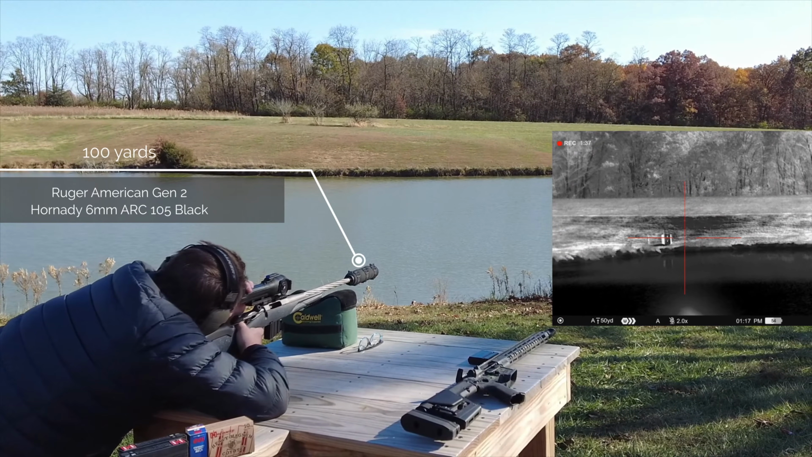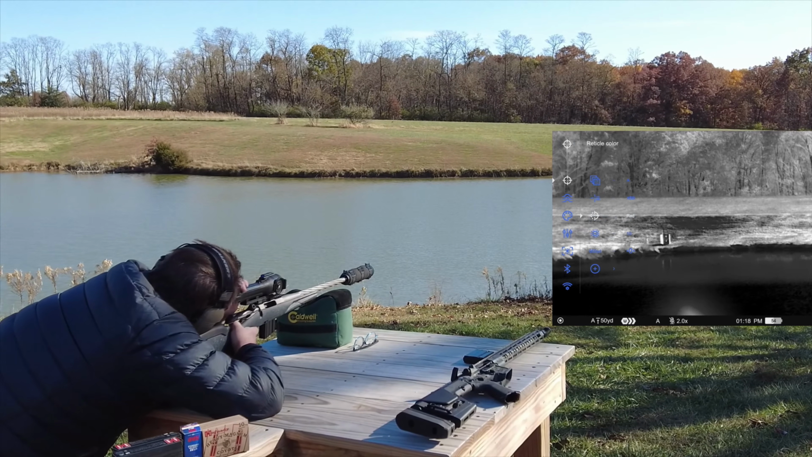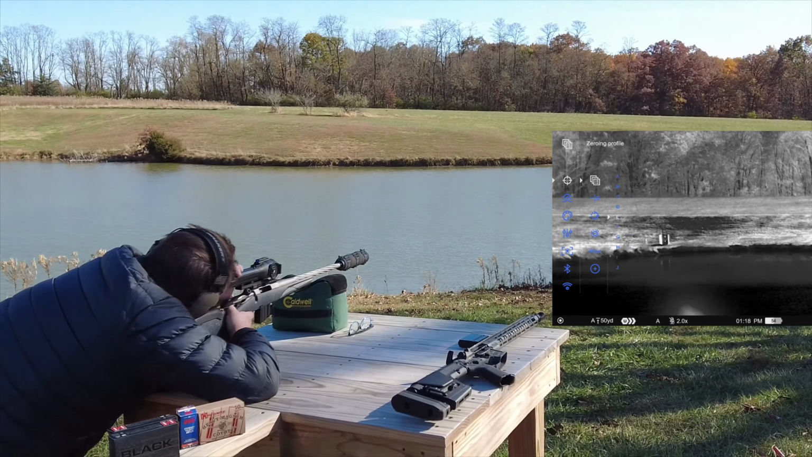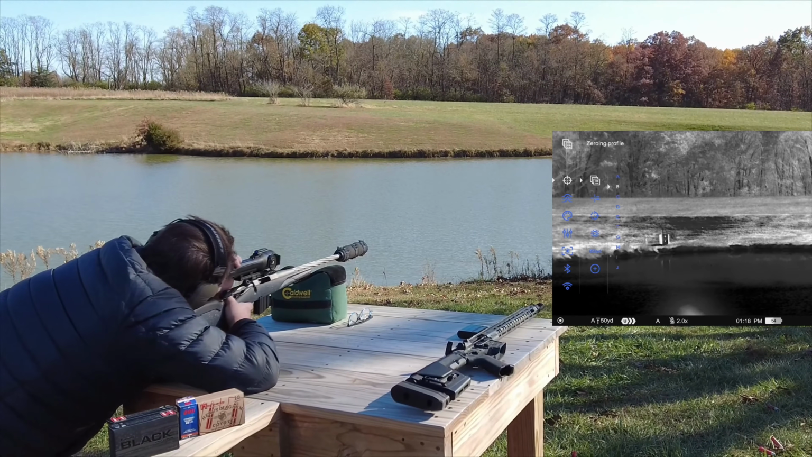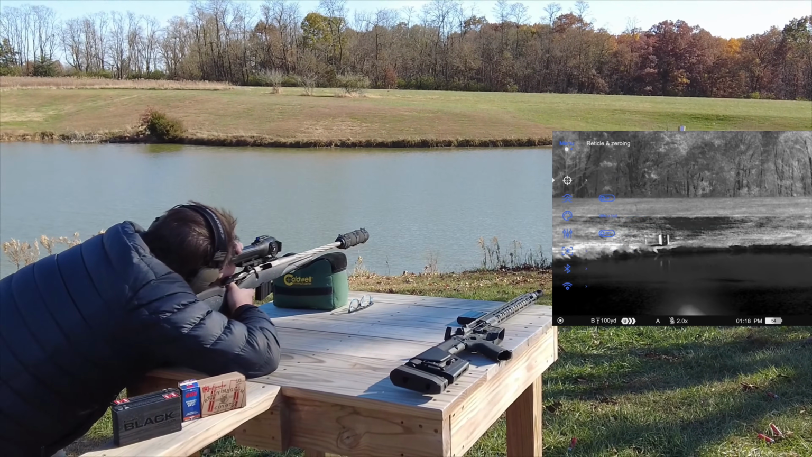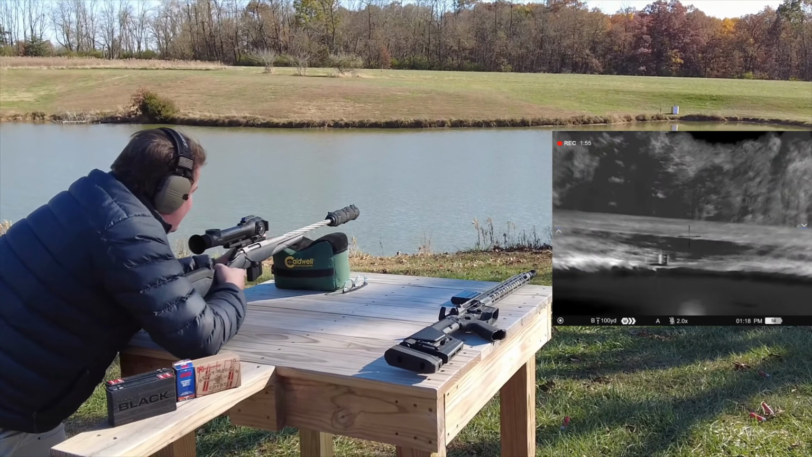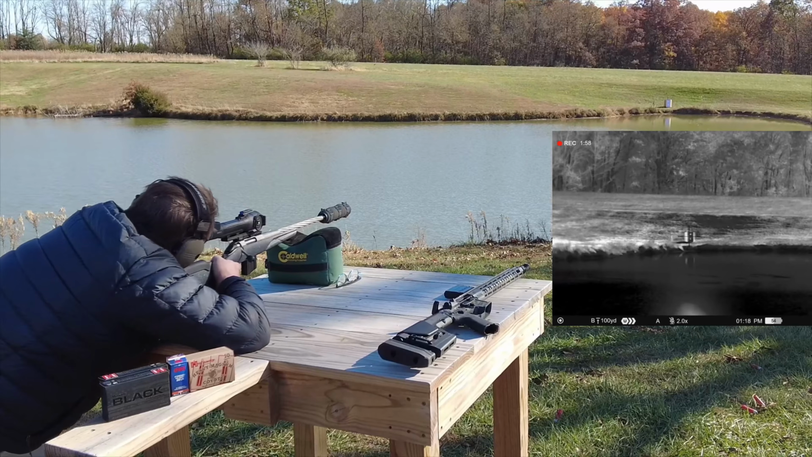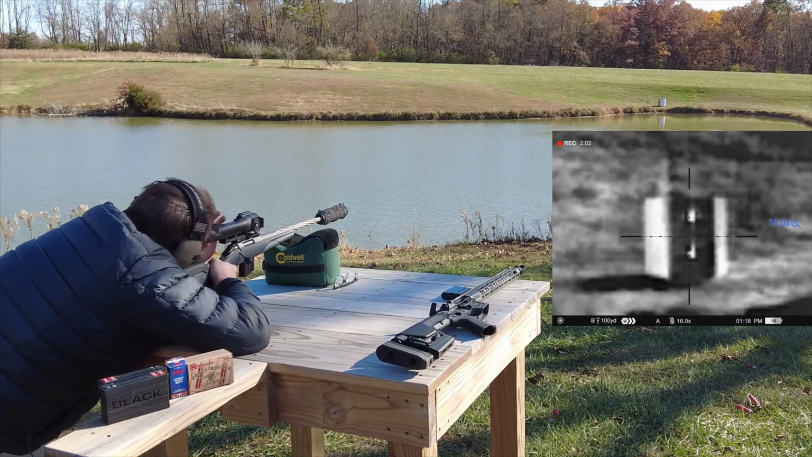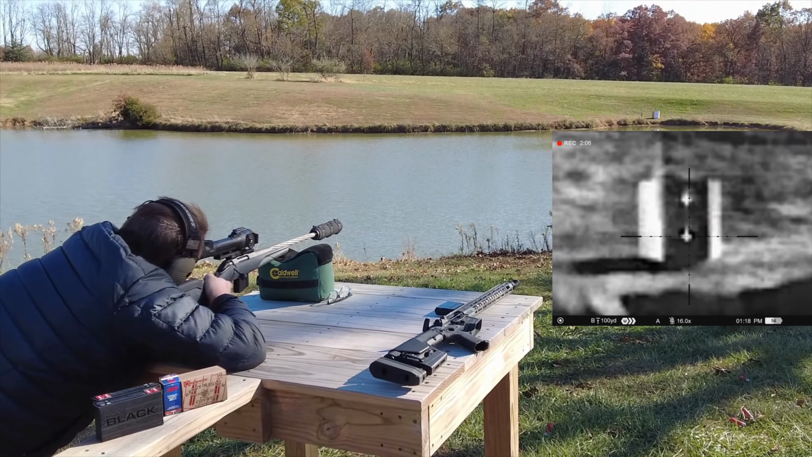So we're going to long press in here, short press to get into reticle and zeroing. We're coming up here to the B profile. I've already got this set up. This is actually a 200 yard zero, so I'm going to be a little bit high on the target out there. I know I've got it listed as 100, but I've actually got this one set up for 200. A little bloom in them targets, but we'll see what we can do here.